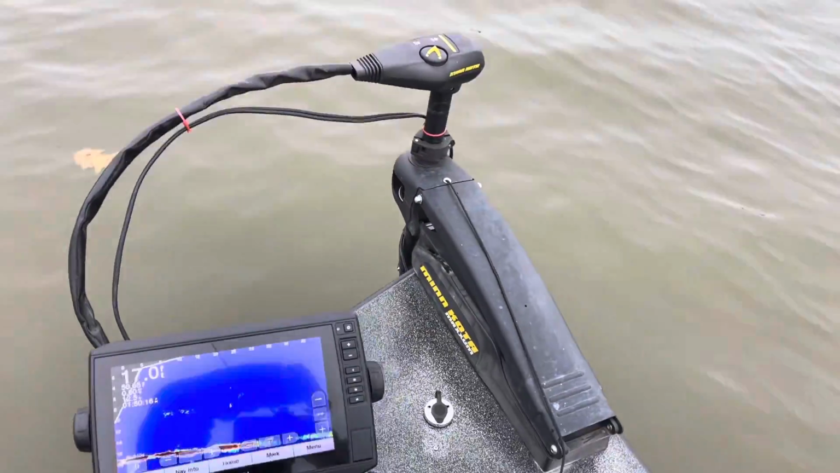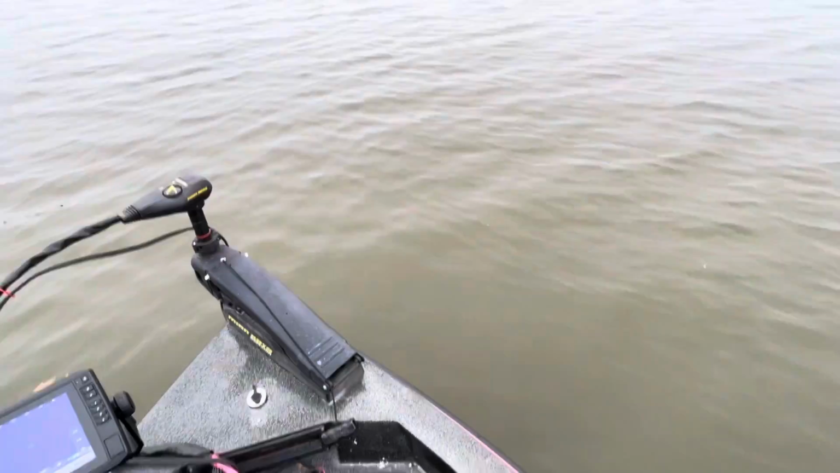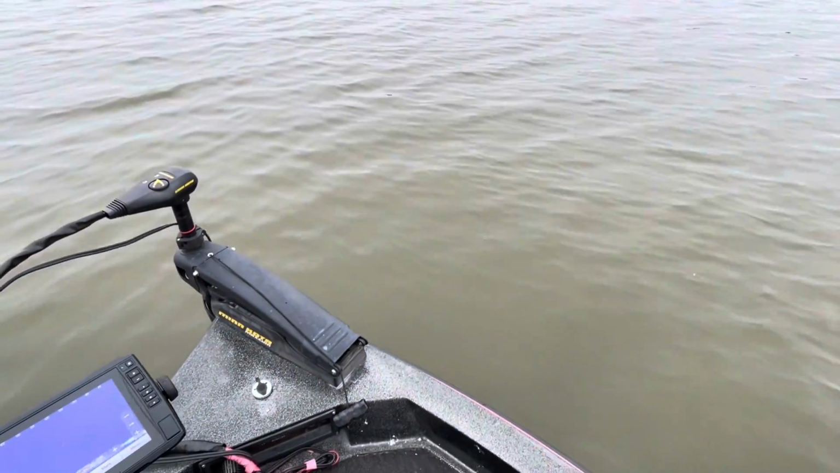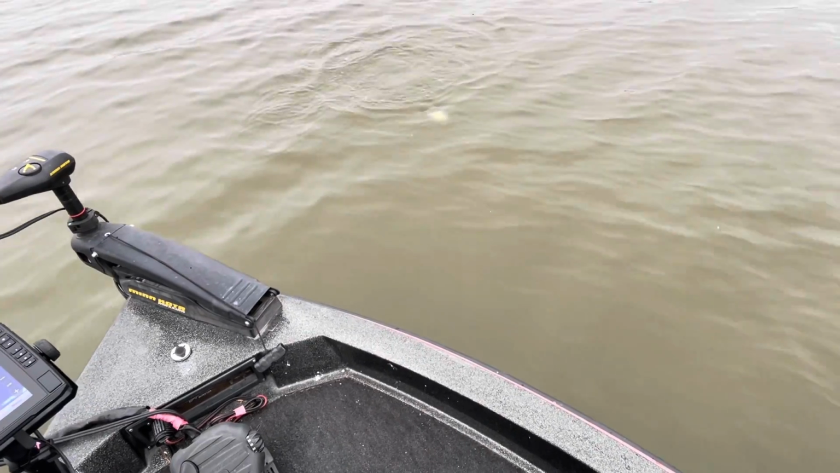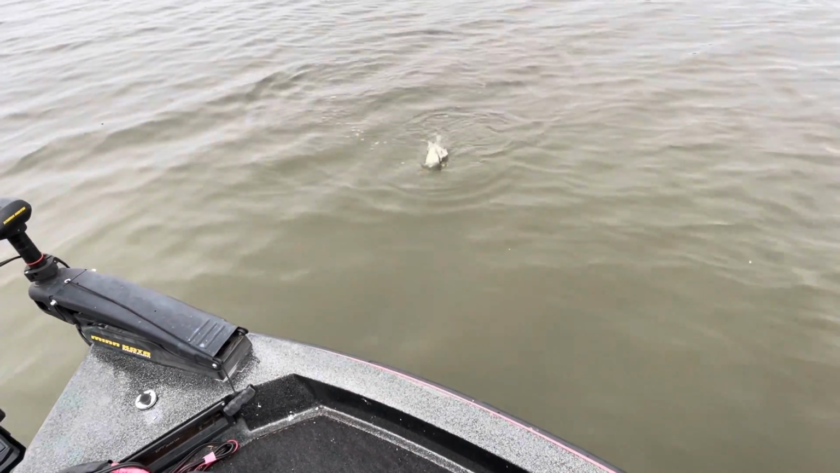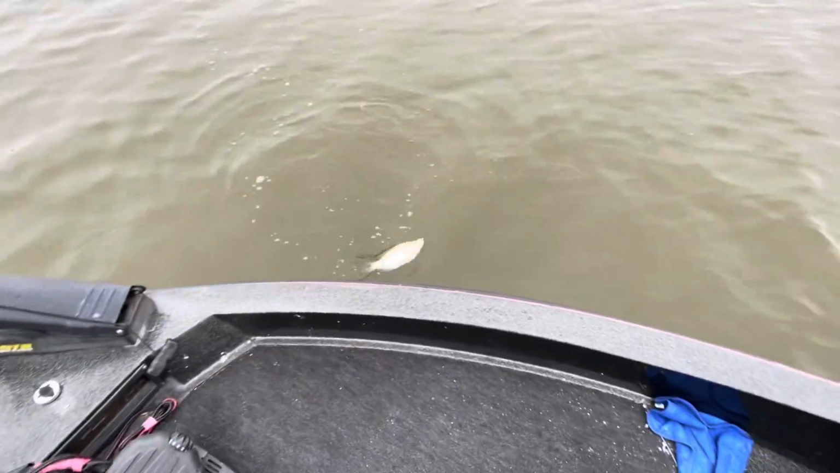Oh, I got that one in the back. He knocked the fire out of it. That's a good fish too. There's a good fish. There's another slab, y'all.